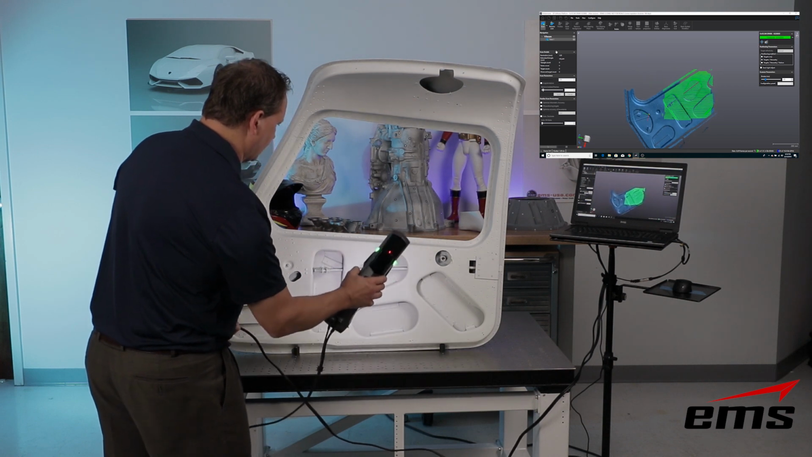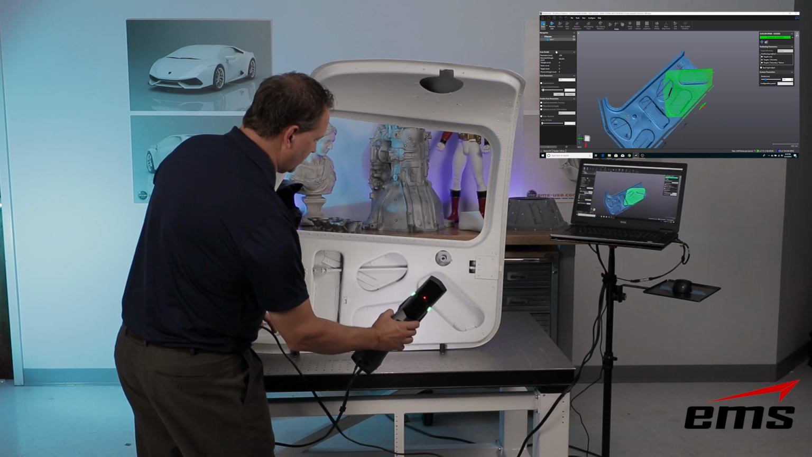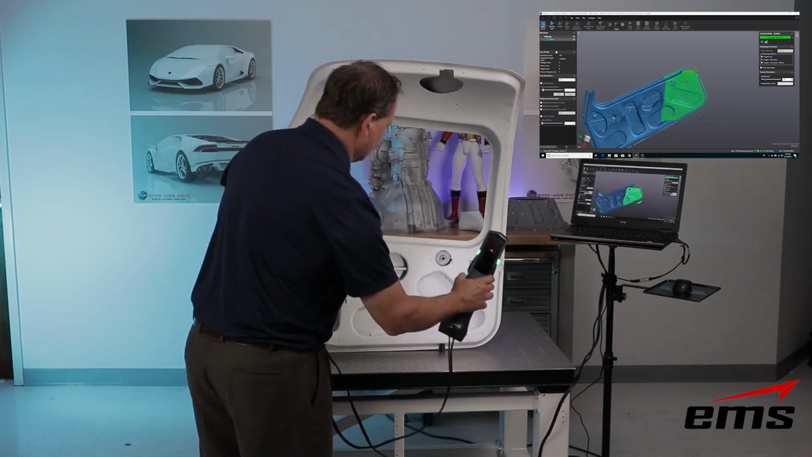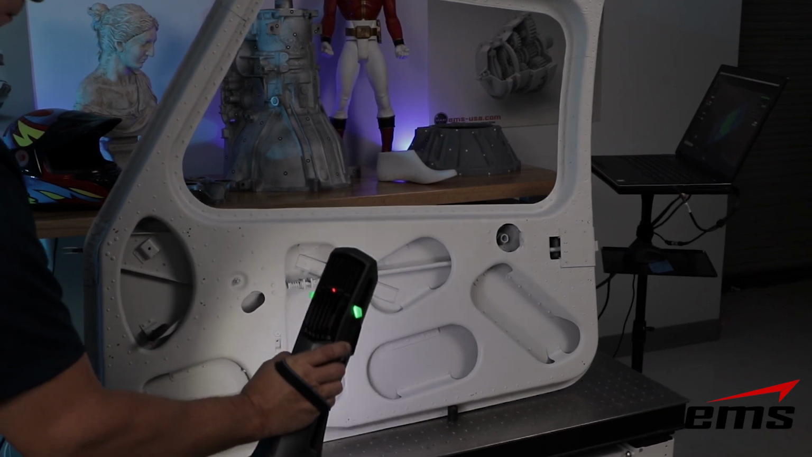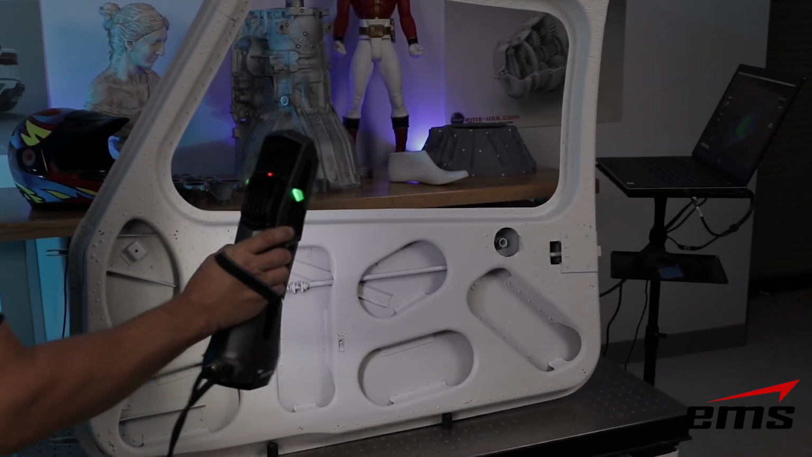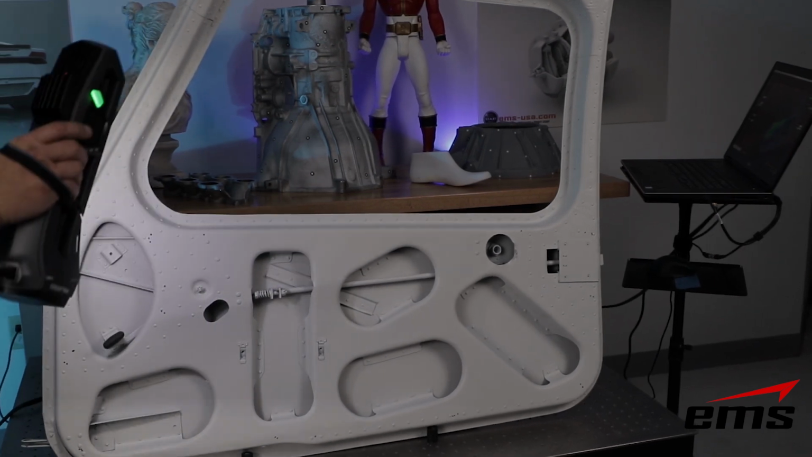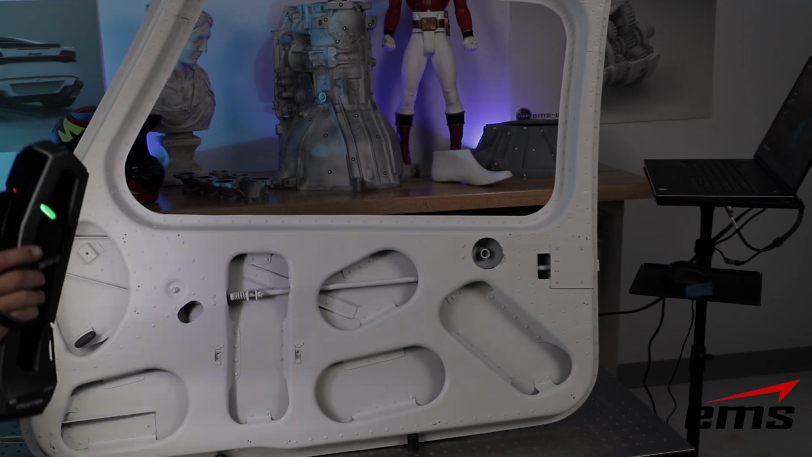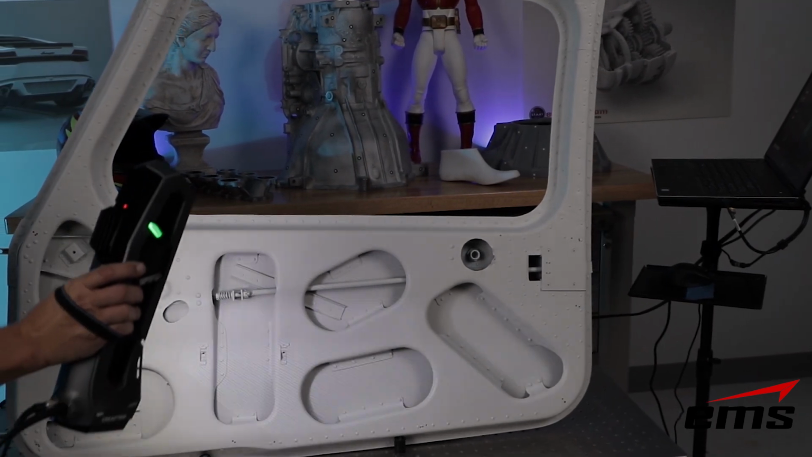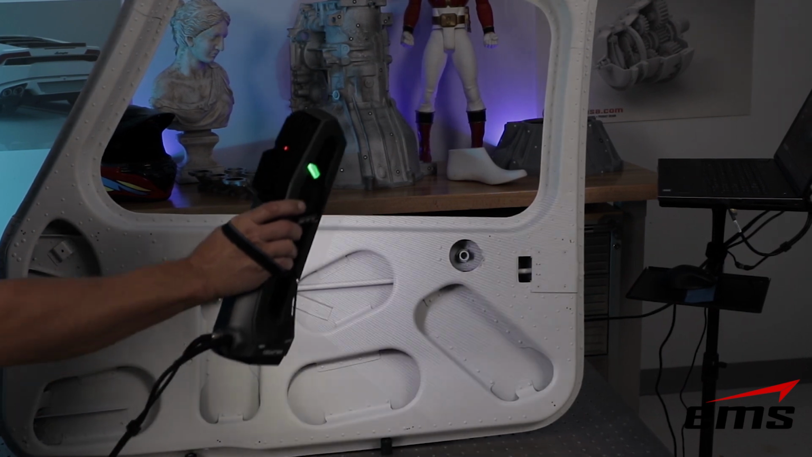So you can see the structured light lines, and again, you just kind of move back and forth. It's kind of like digital spray painting. We've got some readouts on the side here that'll tell us if we're too close or too far away as we scan. And then we've also got the readout on the scanner itself, or up on the screen as you saw, and just continue to move around. And again, it's all line of sight, so it doesn't hurt to go back over it.